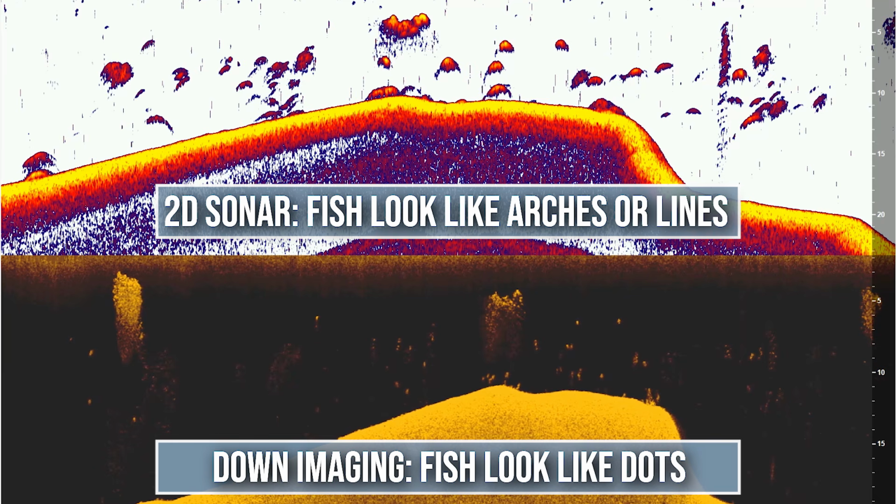And a lot of times they'll think that fish will look like arches on both the down imaging and on the 2D sonar, but they're different. Bass will show up as arches on the 2D sonar and dots on the down imaging. So it's going to be different. It just is a difference in how the sonar actually picks up the image from the bottom, how it pings, things like that. Again, very technical stuff I'm not going to get into in this video.